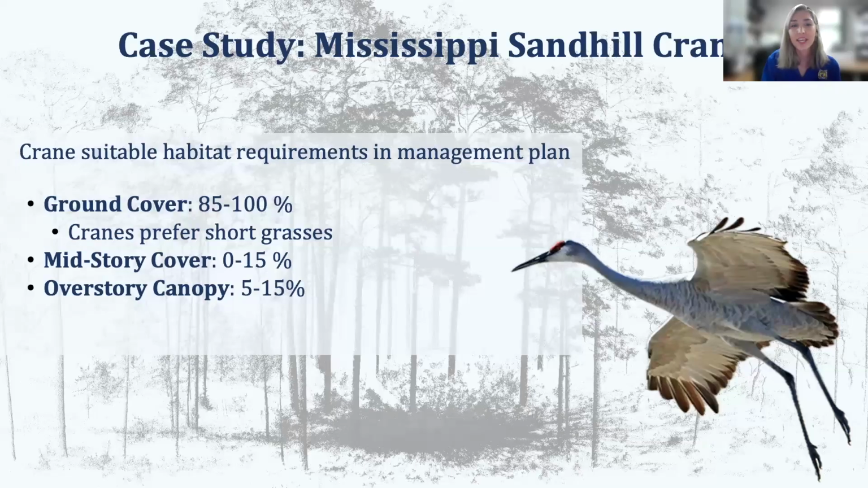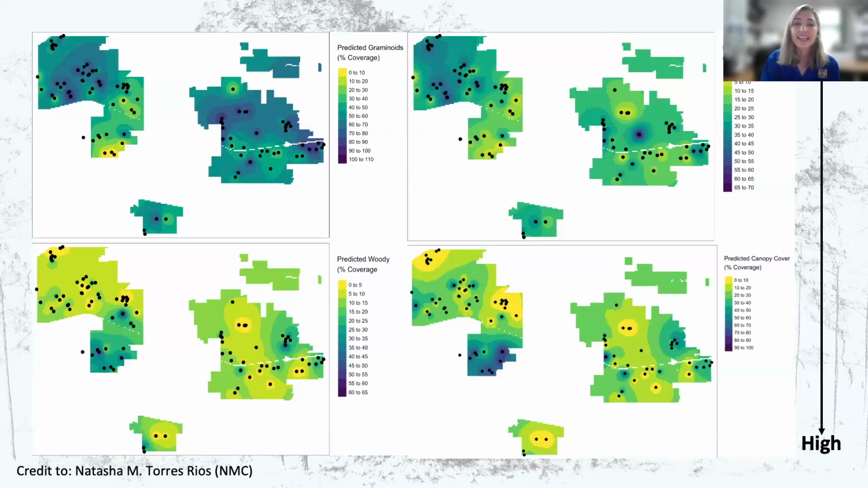To begin this case study, we identified what the habitat management plan referenced for evaluating suitable habitat for the cranes. So these variables included ground cover type and canopy height, which can be modeled using the TLS metrics. The Mississippi crane was a really great candidate for this effort because the crane locations are tracked using radio telemetry equipment. The data analysts then use just the TLS data to model and spatially depict each of the crane habitat variables identified in the management plan. So these include grass cover, forb cover, shrub cover, and canopy cover.